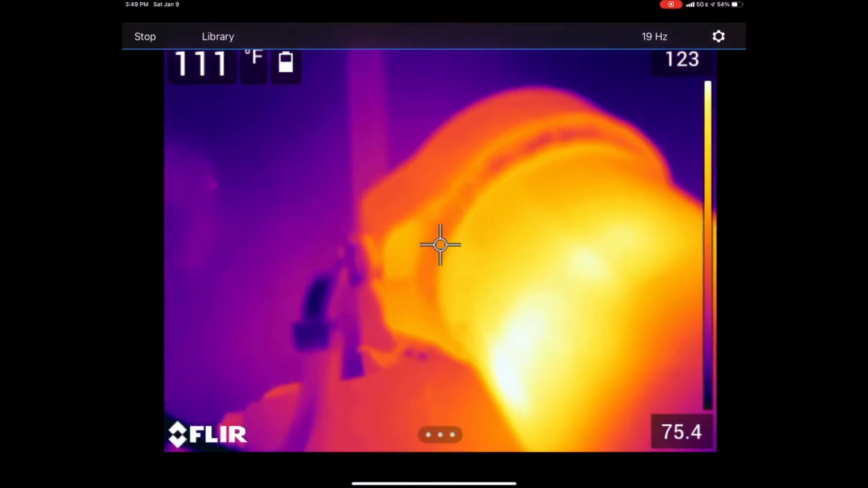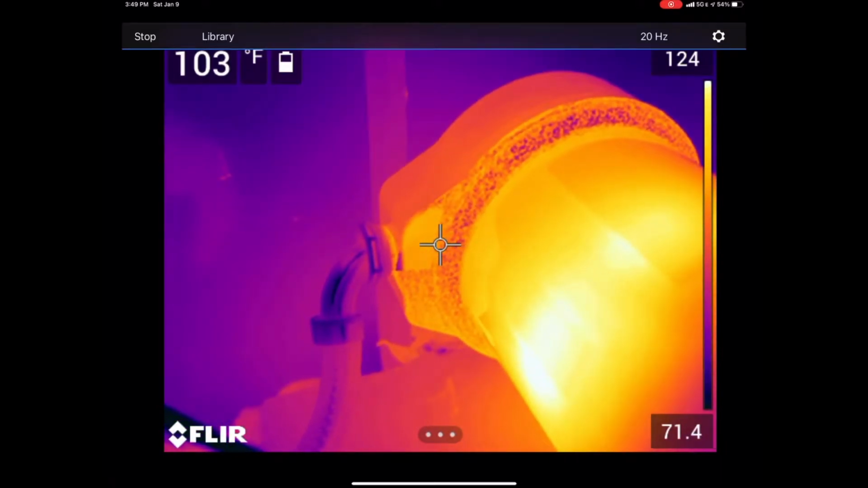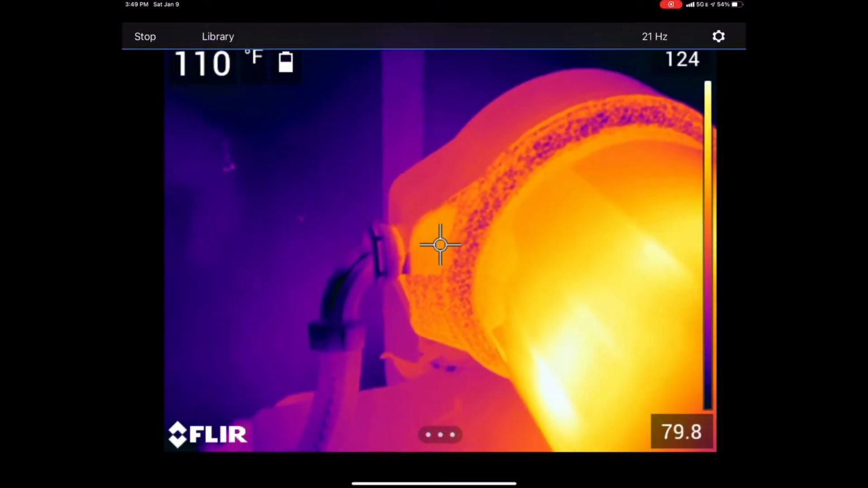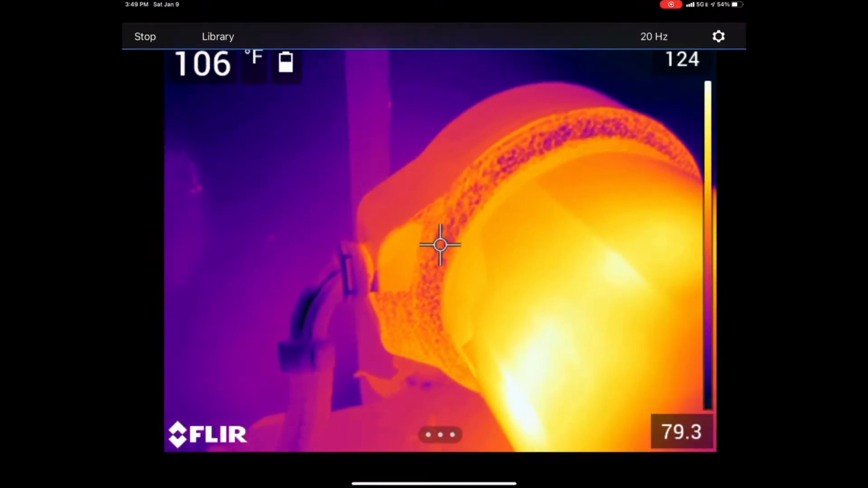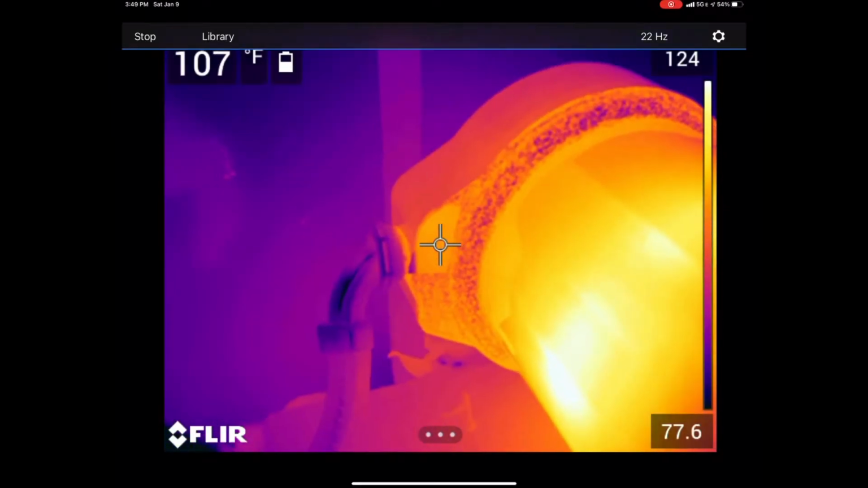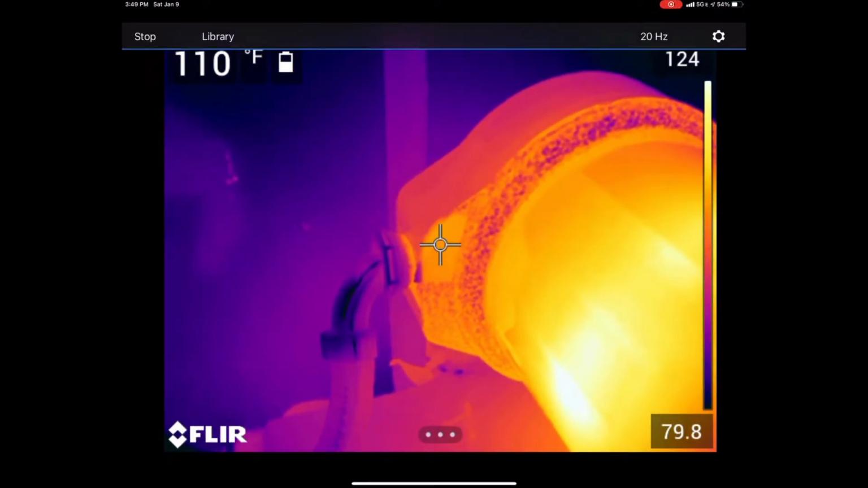We're going to do an automatic adjustment here. Perfect. So now that we have everything in focus, let's take a look at what we've got going on. We have this pattern that you see here. This is going to be the oxidation that is on the metal housing around this motor, whereas this nice smooth area is where I applied a piece of electrical tape before we fired this video up.